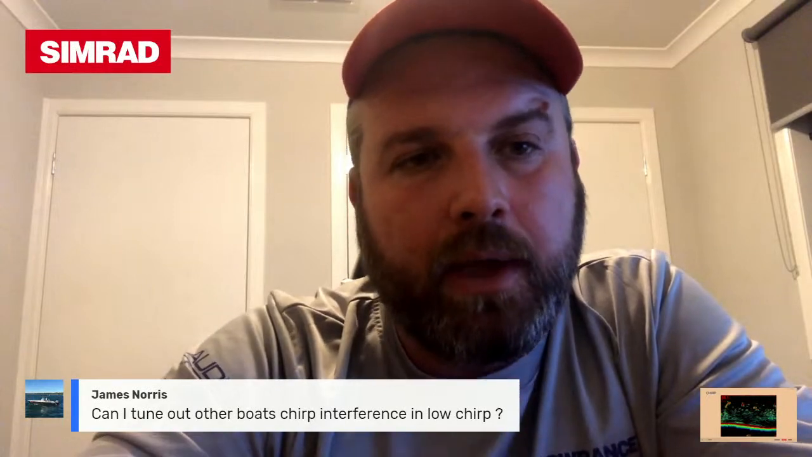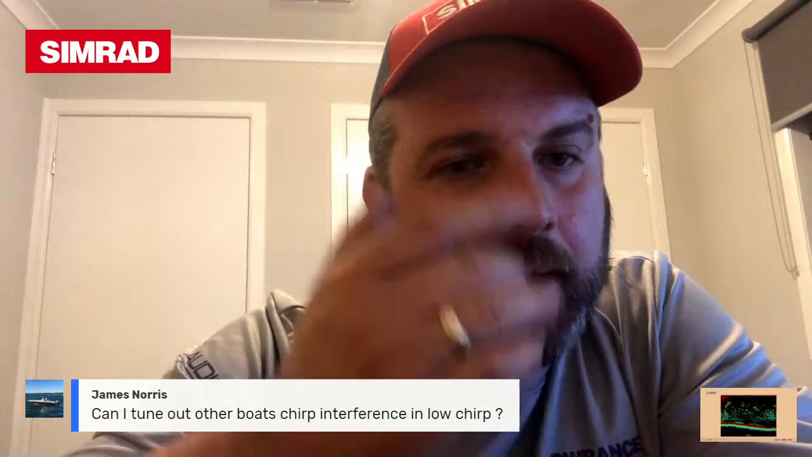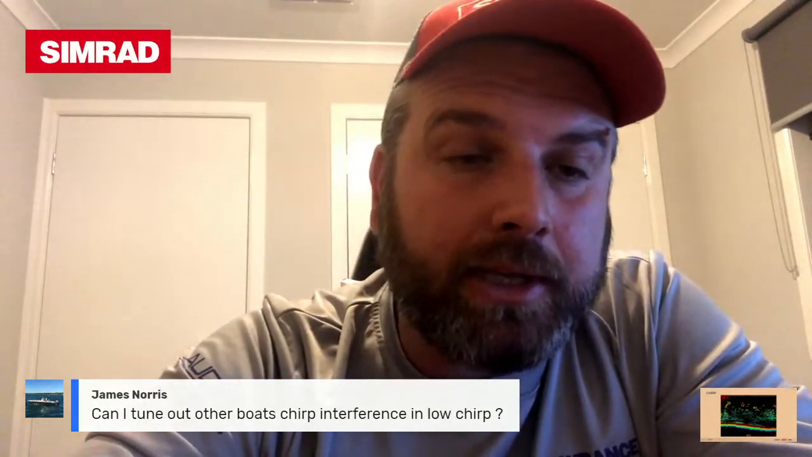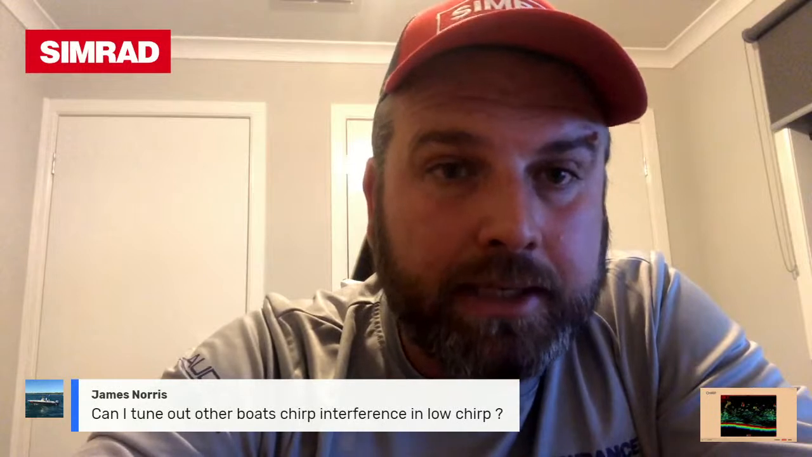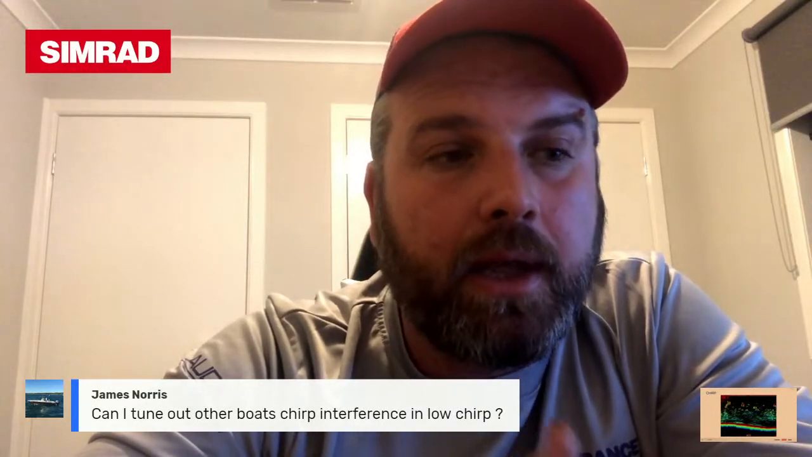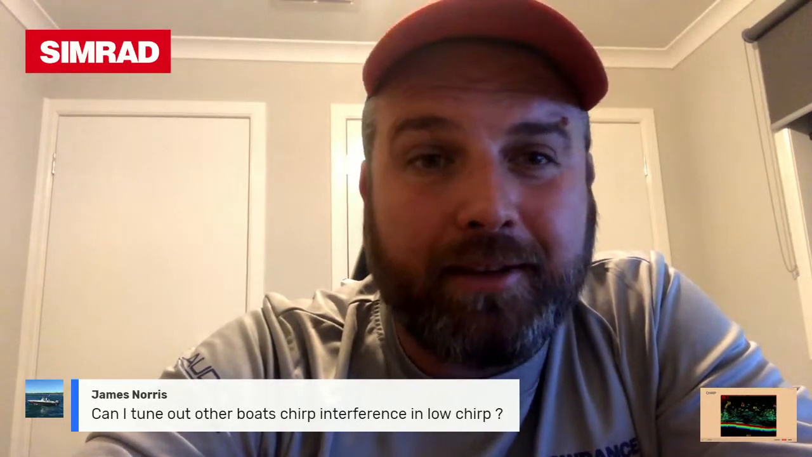It's very difficult. Depending on what unit you're running, there may be an option. Simrad units have a color erase. You may be able to get a bit of that noise reduced. You may be able to dial back your sensitivity a little bit to help reduce that interference. But unfortunately, this is a phenomenon. You just have to ask people to stop fishing in your spots. That's simple. Go find new spots where there aren't any people, James. That answers your question.